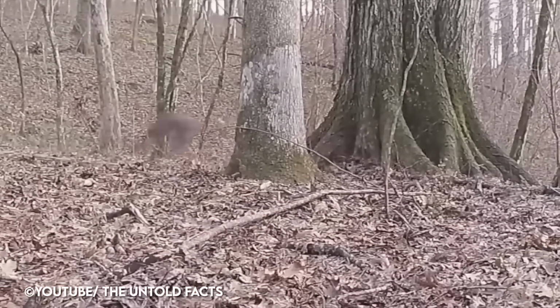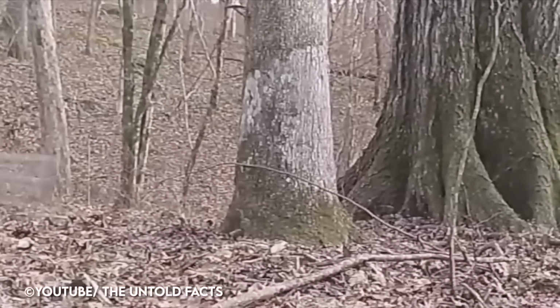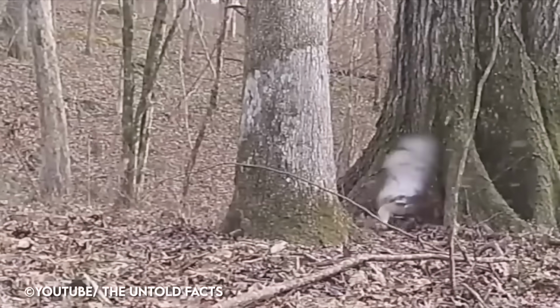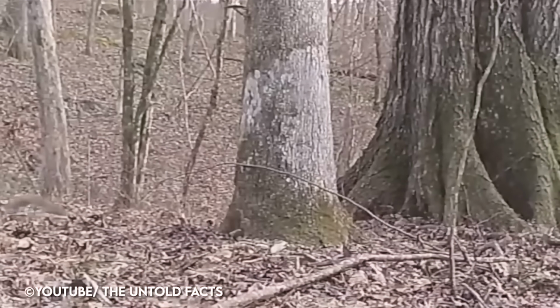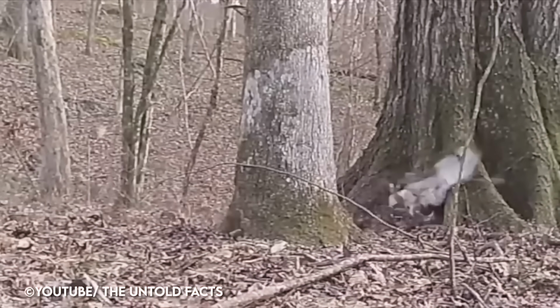I mean, he came in there like a speeding bullet. You can also tell that the squirrel at the last split second must have changed his position or ducked, but somehow got out of the way. A hawk wouldn't have misjudged his attack like that and slammed into the tree if he hadn't been caught off guard. It appears this little squirrel will live to fight another day, while the hawk goes back to the drawing board.